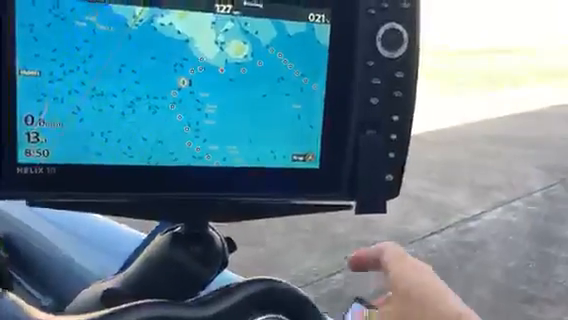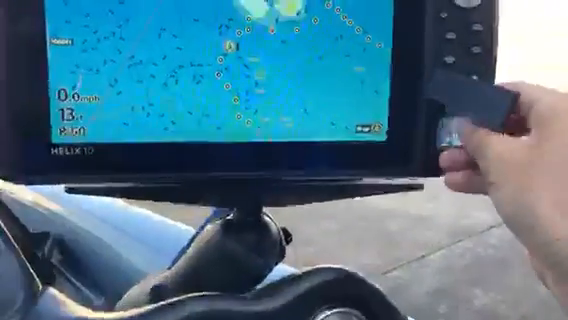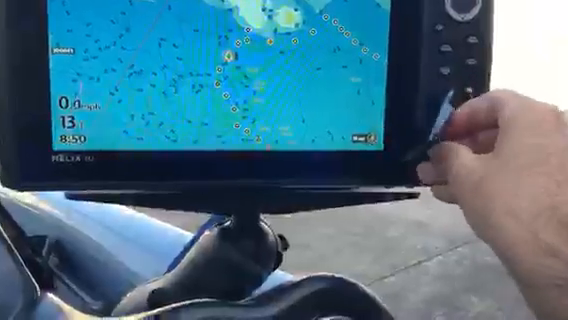And while we're at this step, I'm going to go ahead and, in slot 1, I'm going to load the Humminbird Lake Master chip.